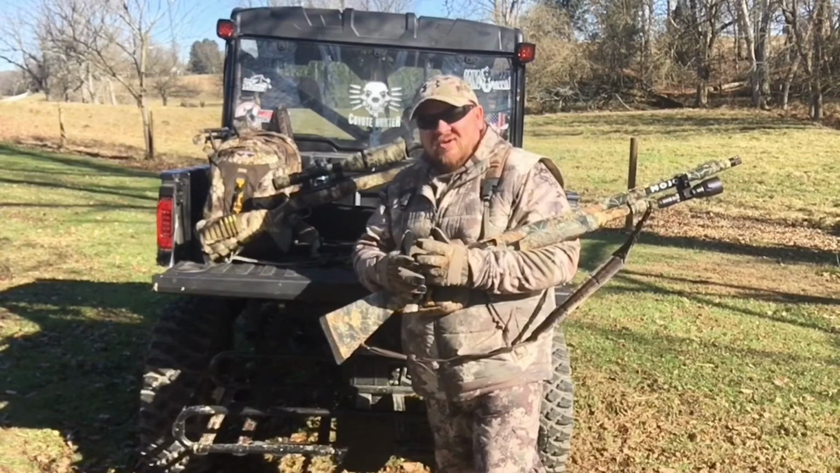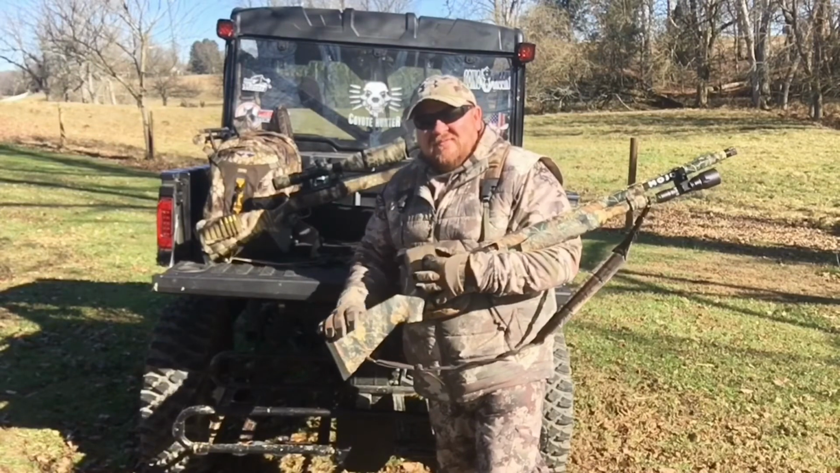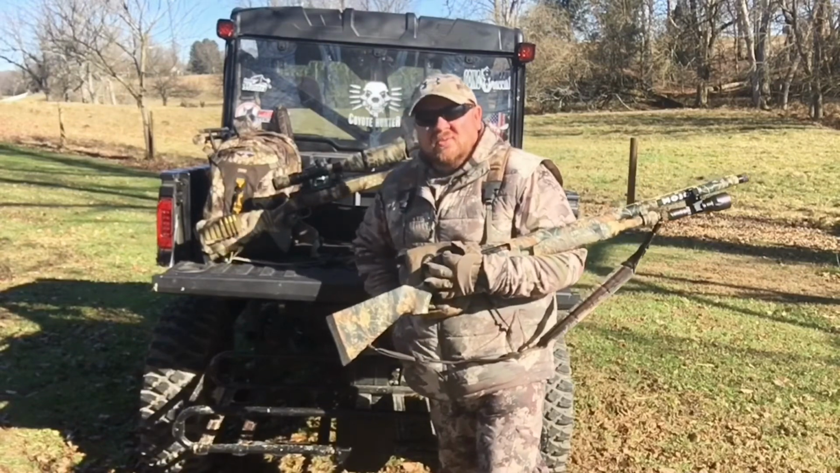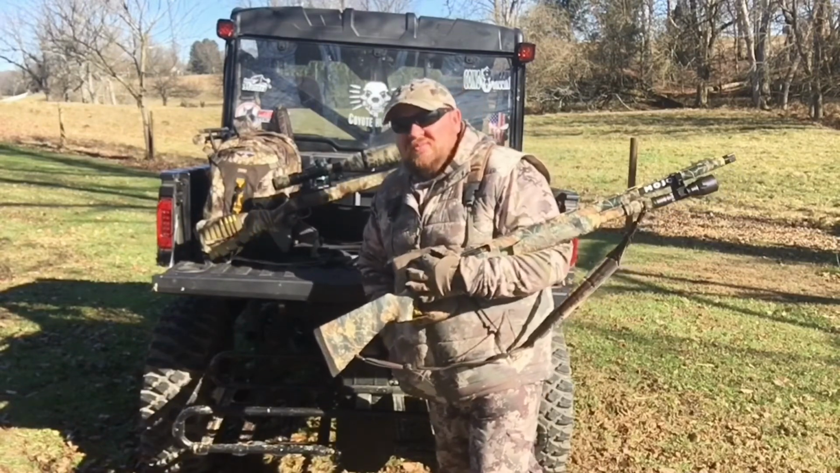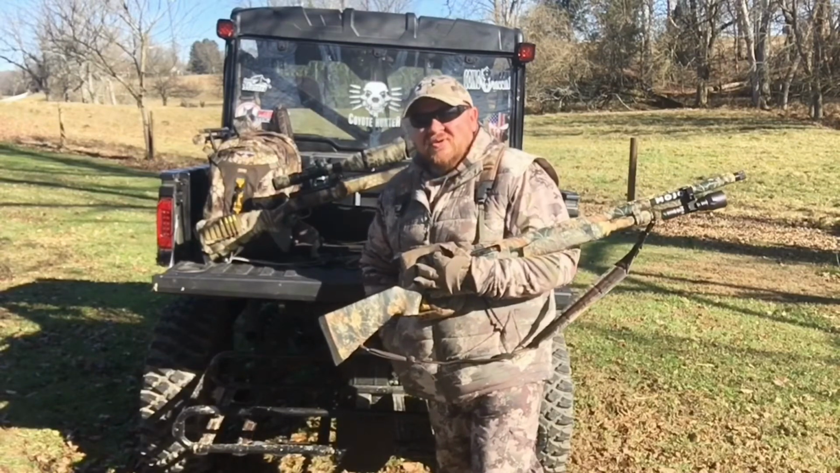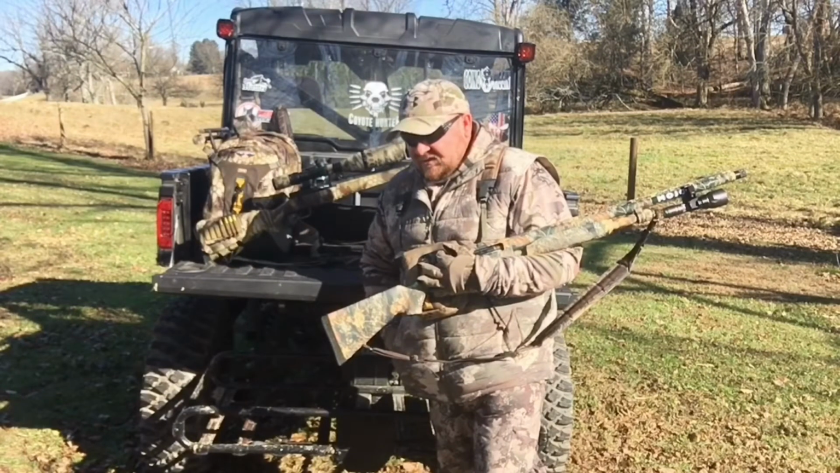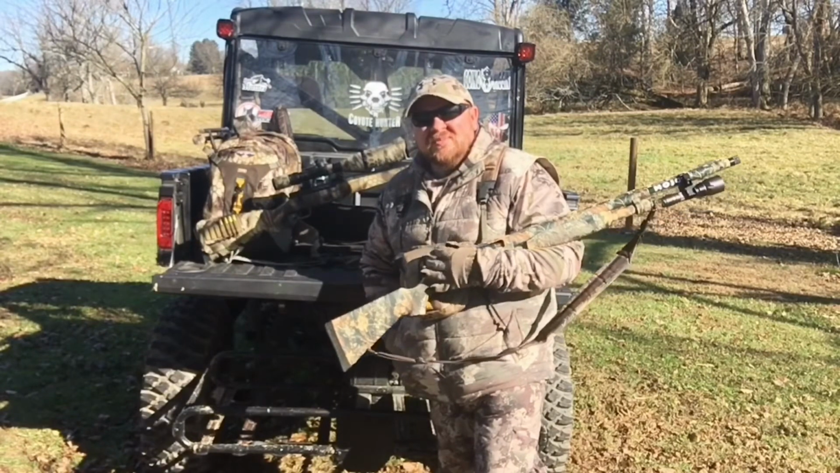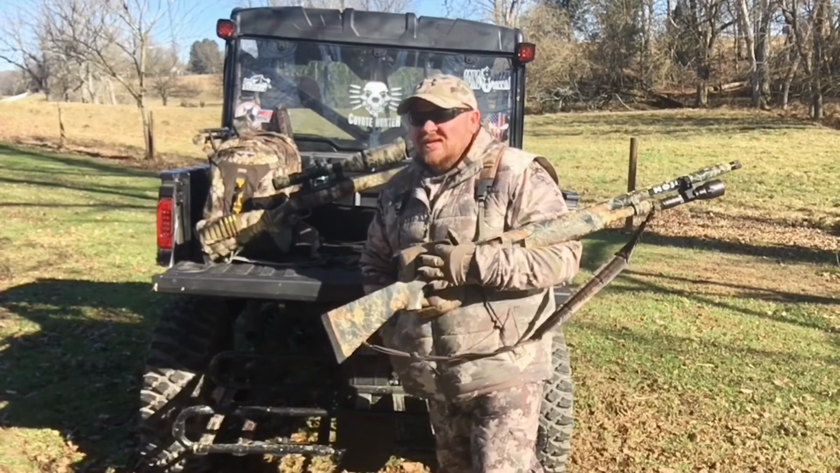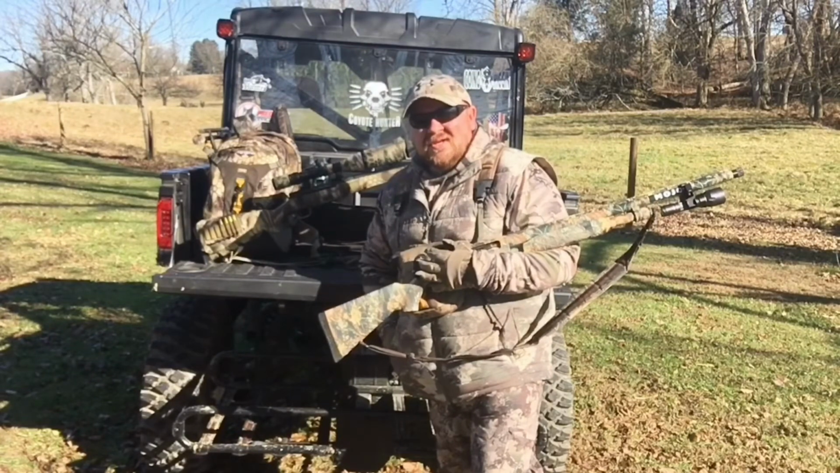Winchester, they make a great coyote load, and that's what it's specified for. And then also the Dead Coyote loads through the Benelli, and Carlson makes a great coyote choke for these shotguns. So a 12 gauge I prefer, a 10 gauge is great. Anything less, I really don't feel like it's what you want to do. Some people take a 410 out. That's great, I'm not going to do it. I'm going to prefer a 12 gauge or a 10 gauge.